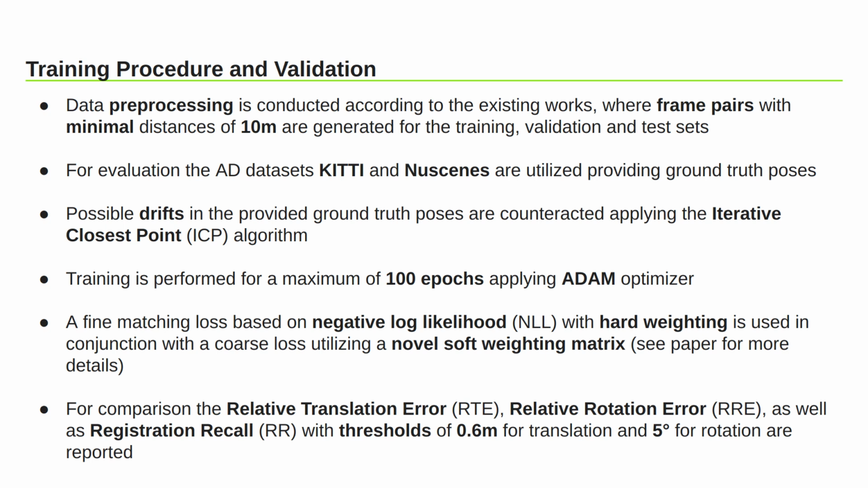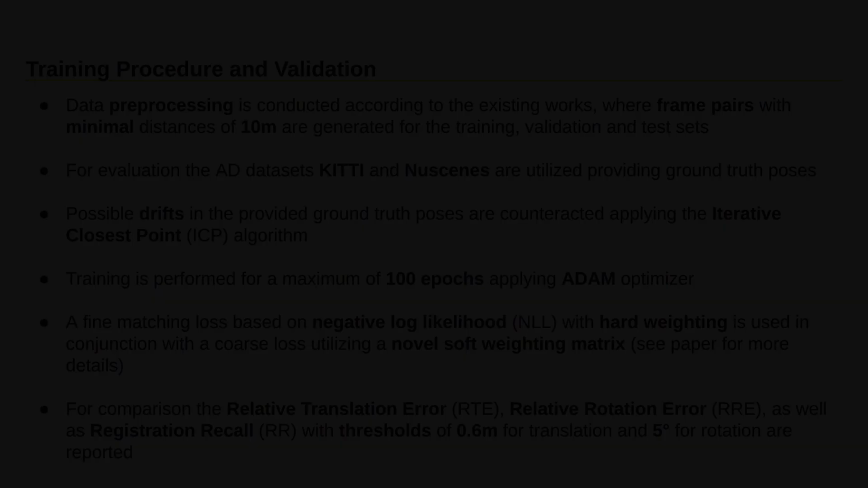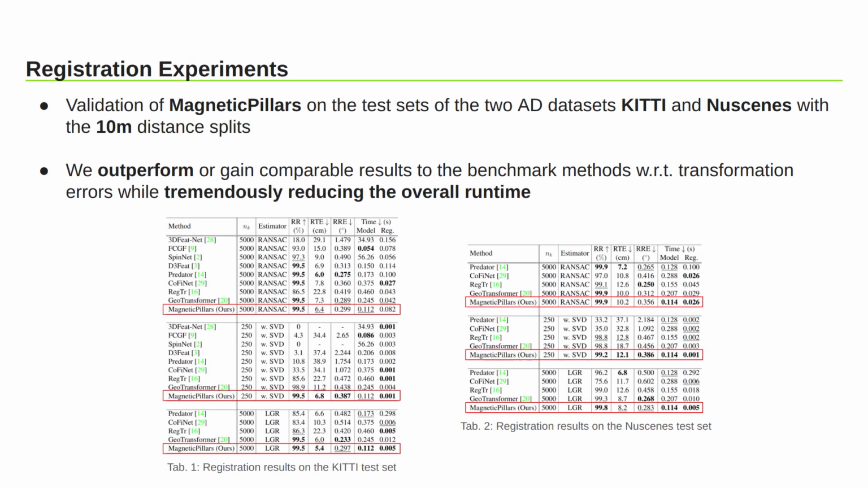We train our network for 100 epochs using Adam optimizer and our novel coarse and fine cell matching losses. We compare MagneticPillars to recent state-of-the-art point cloud registration methods using relative translation and rotation error, as well as registration recall with thresholds of 0.6 meters for translation and 5 degrees for rotation. Furthermore, we report the average runtime for each approach. We evaluate our approach based on the mentioned metrics and frame pairs on the KITTI and nuScenes datasets for different numbers of extracted key points and registration backends.